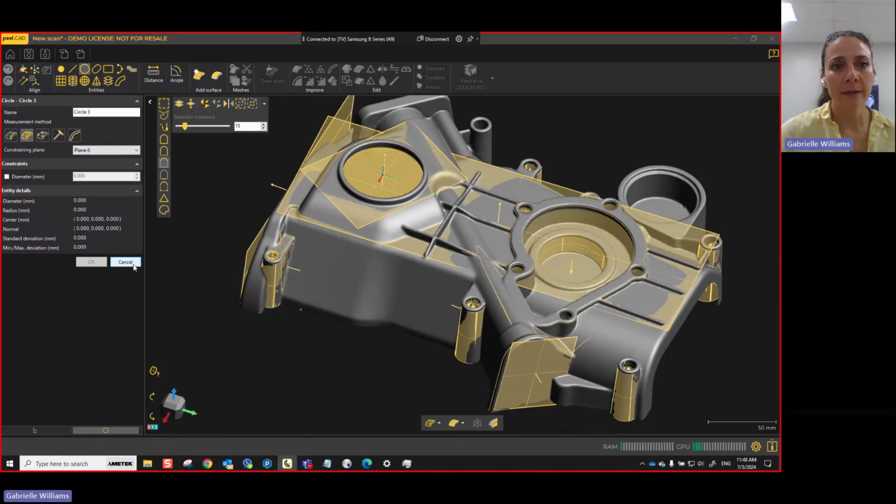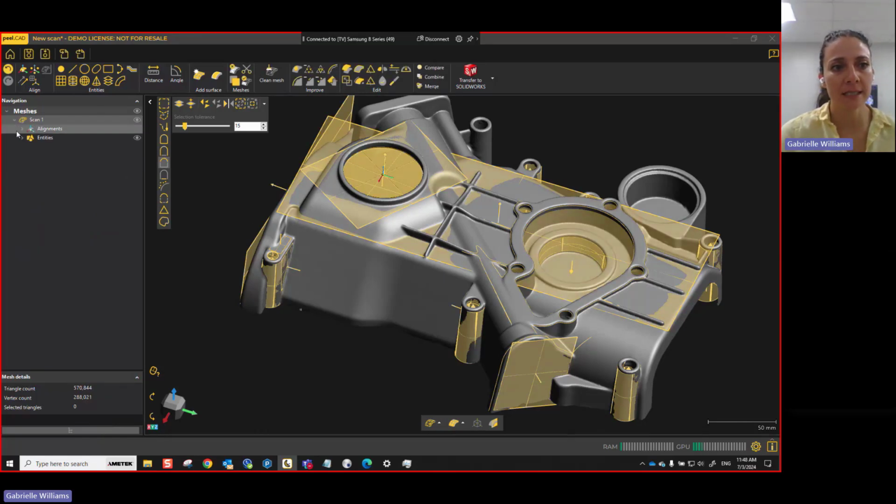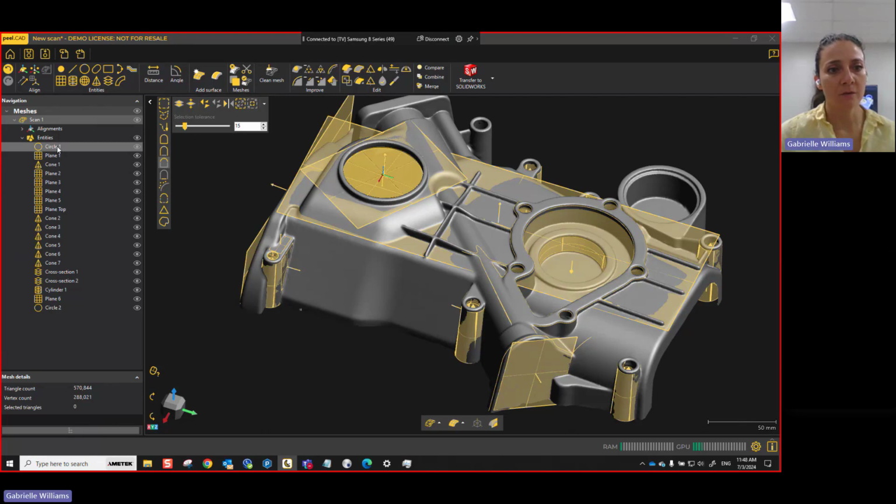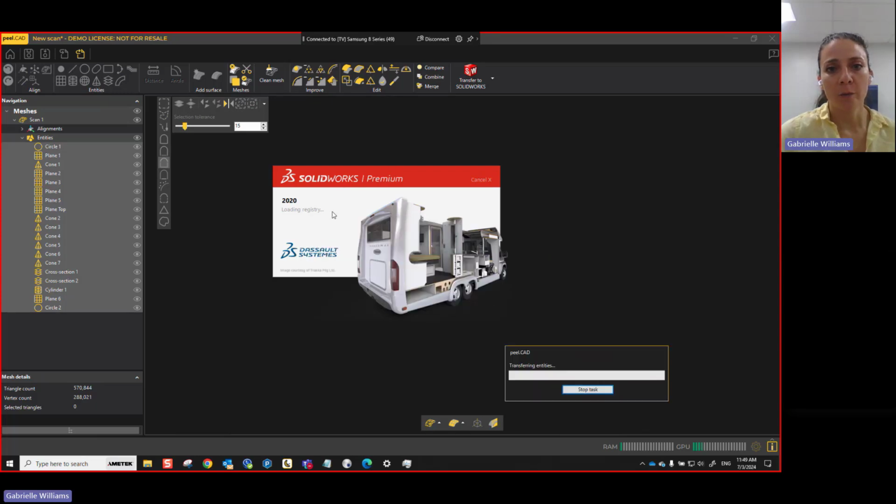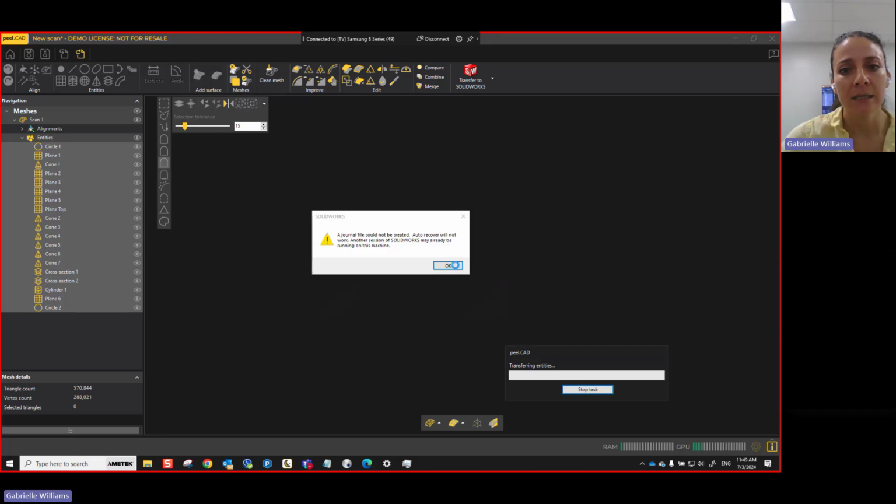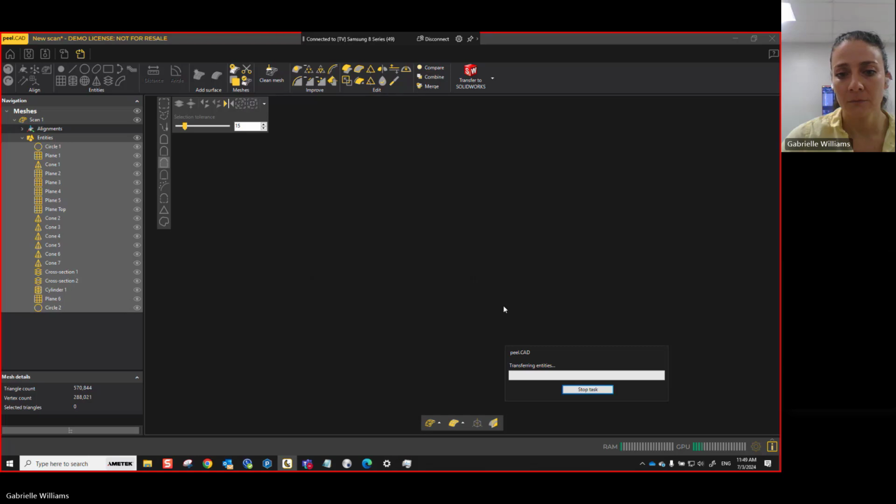Okay, so now that I have a bunch of entities, I can actually see them all in my project tree. And whichever ones are the most important, I can highlight them and then click on Transfer to SolidWorks. If you don't have SolidWorks open yet, which I didn't, it's going to automatically open up a project for you, and it's going to transfer those entities. If you already did have a SolidWorks project open, then it would bring those items into that software. So it's just transferring it right now.